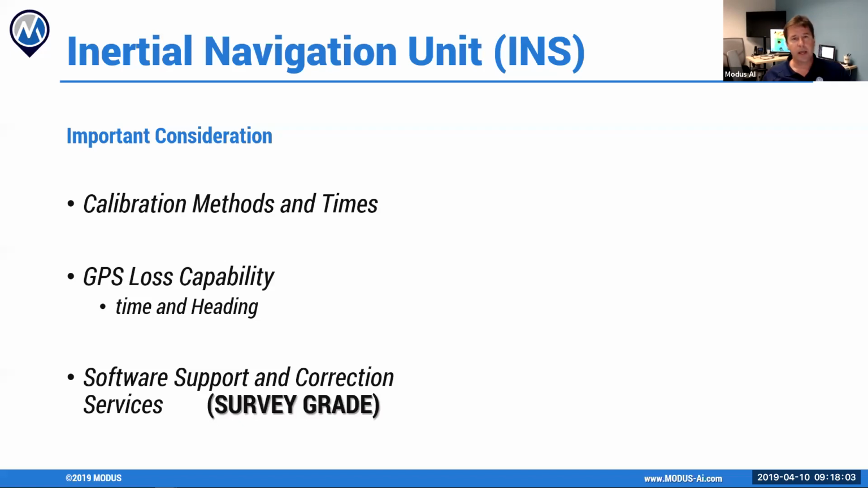And the last thing with an INS, a lot of the INSs are actually tied to software support, and there are some folks who have made their own. So you really need to take a look at what that software is actually doing. I mean, don't get into the code or anything like that, but what I mean is, depending on what your application is.